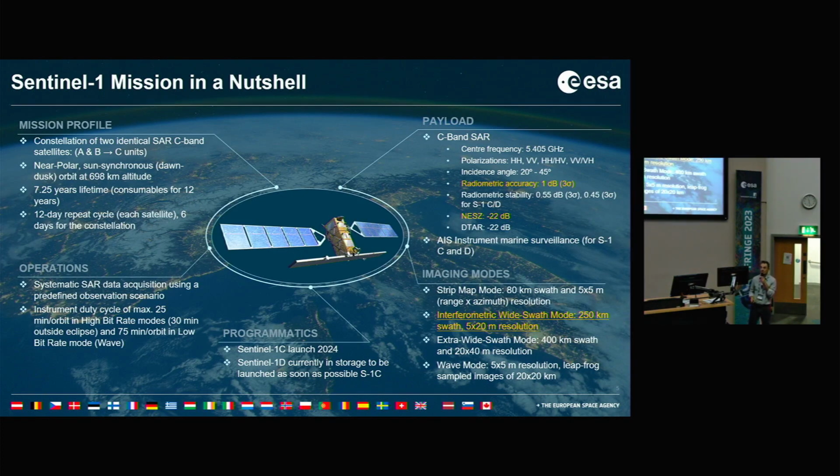IW has a swath of 250 kilometers and a resolution of 5 by 20 meters. Its little brother is the extra wide swath mode, mainly used over polar areas, with a swath of 400 kilometers and a resolution of 20 by 40 meters. Everywhere over ocean, the default mode is wave mode, which is operated everywhere where we don't have any of the 3 other modes, basically.